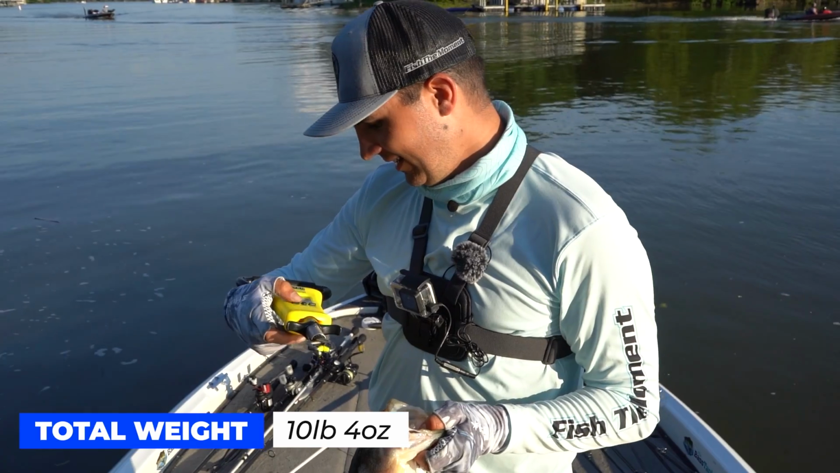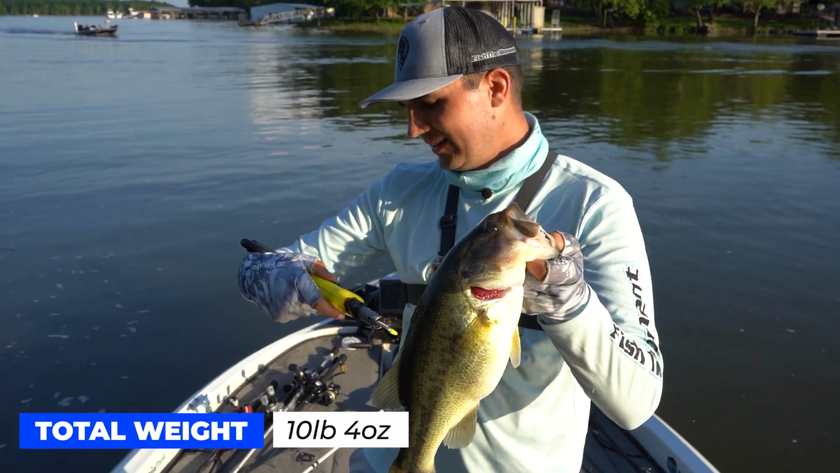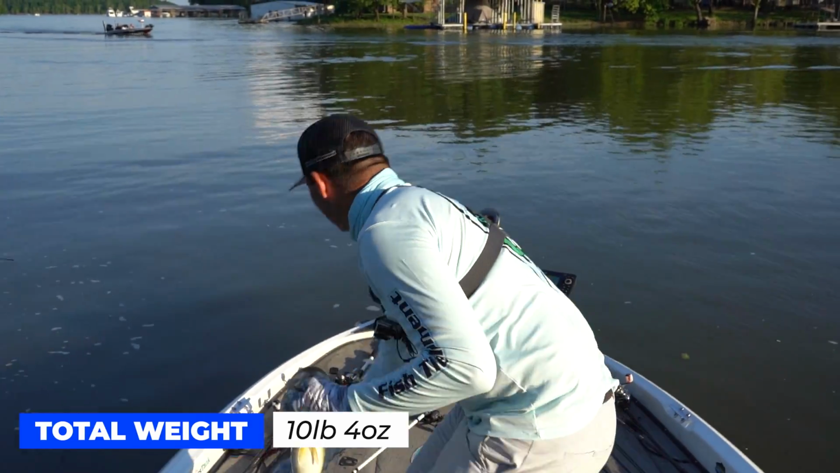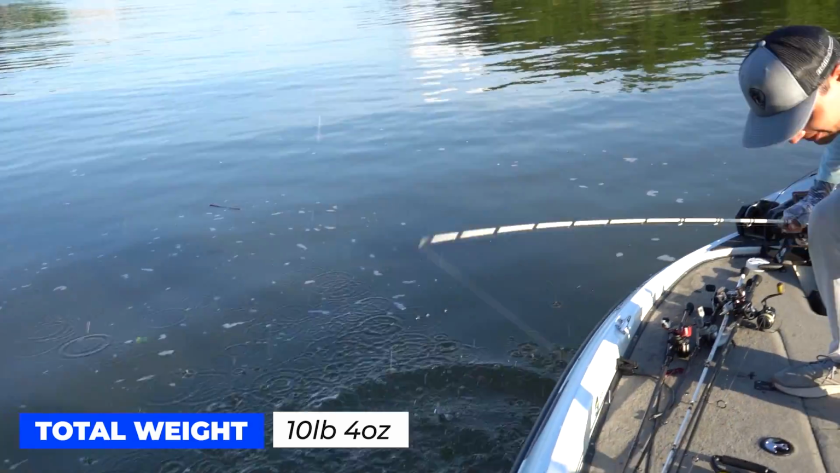Let's get this guy clocked in here. Let's get him weighed and back in the lake, get him released. And then that way I can try getting another fish in the boat. There we go. Let's get this guy back down there. Nice fish. We don't have much time, so I gotta keep going.